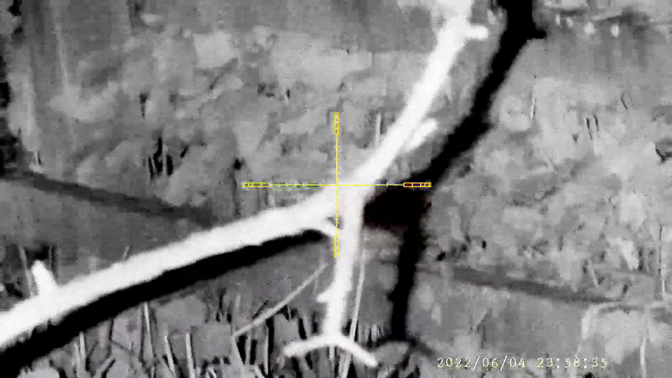Dry fire the first one, but good solid hit on the second.